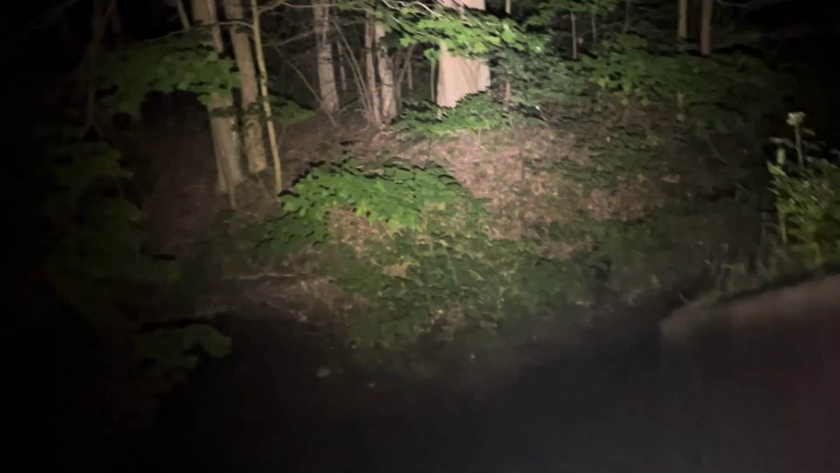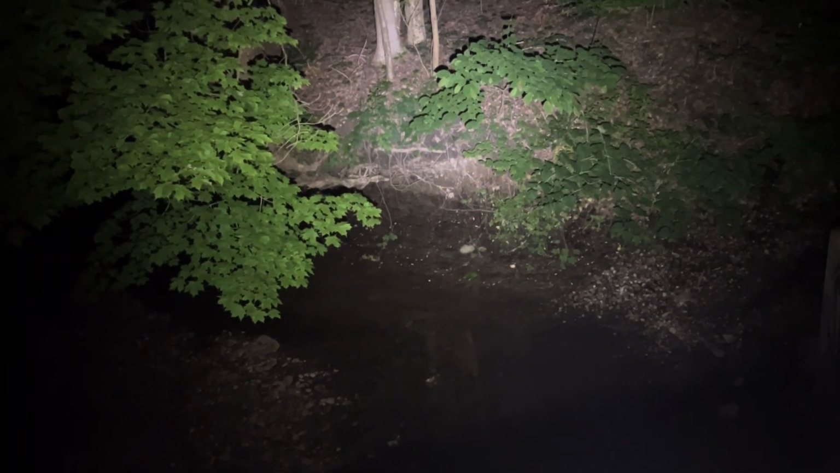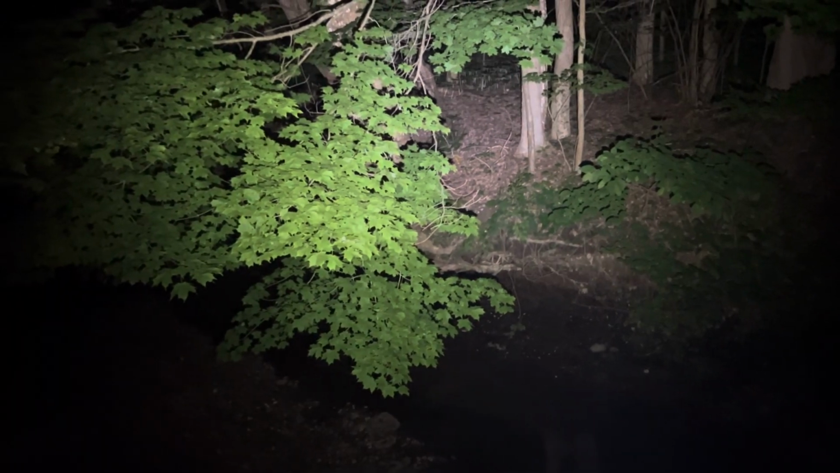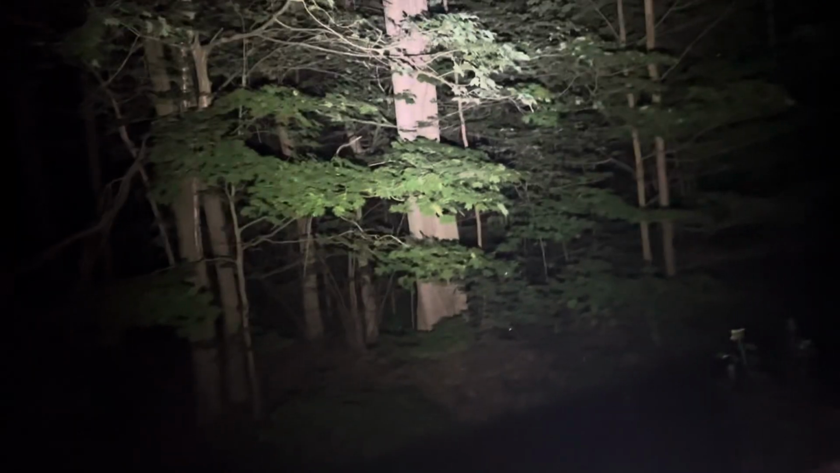I'm trying to position this without getting the glare from the metal pole, and trying to make sure none of my camera things fall off of my selfie stick. That would be bad. That would wreck my day.